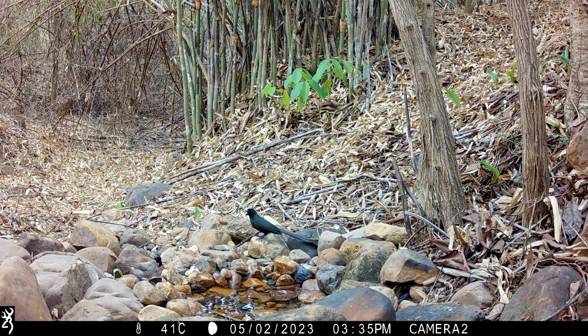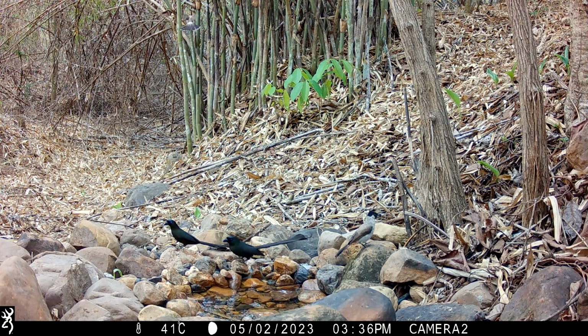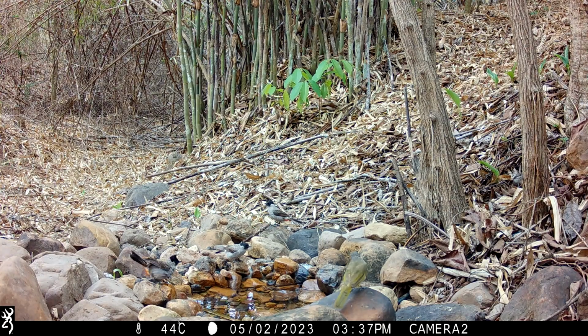There are racket-tailed treepies, of course, at the background there. Gorgeous bird as well. Often appears to be black in certain lights, but in the right light you will see there's a lovely green sheen on that plumage. There's a striped-throated bulbul in the foreground there with the yellow throat.